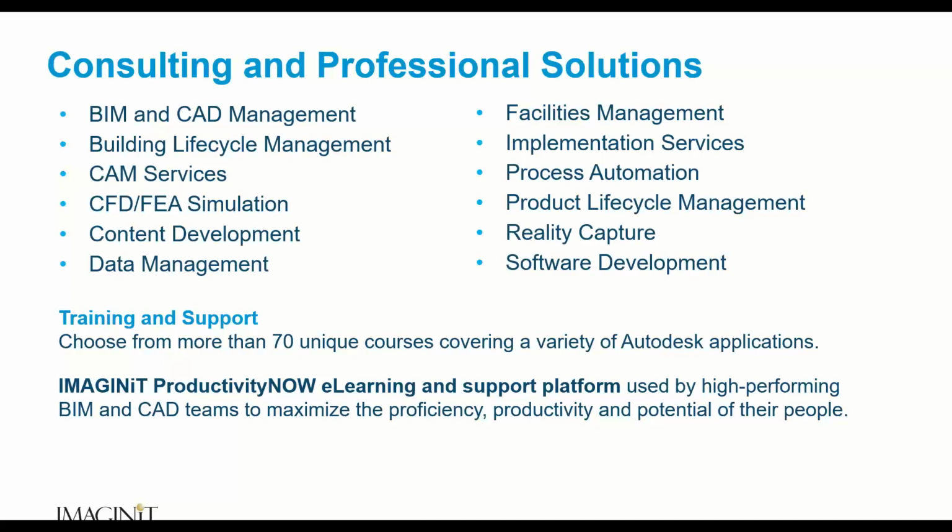We have more than 70 unique courses when it comes to the Autodesk applications, and don't forget, we are here talking about reality capture. We have reality capture courses, whether you're trying to learn the hardware or the software, which is why we're here today, and trying to find a solution for the data that you're getting.